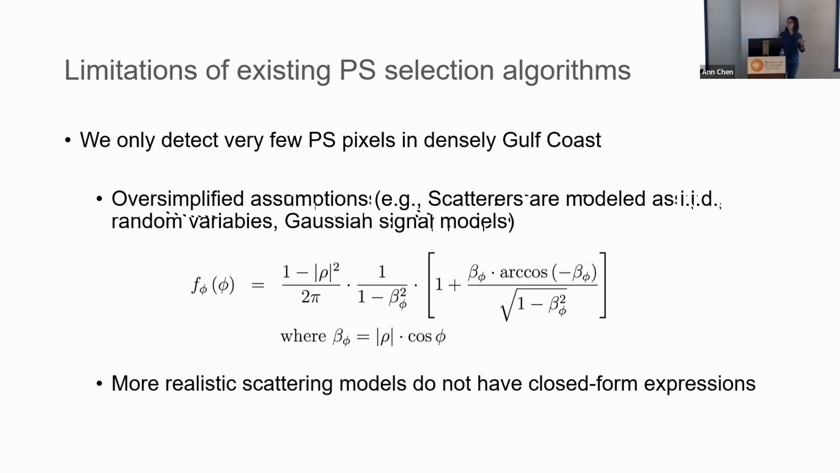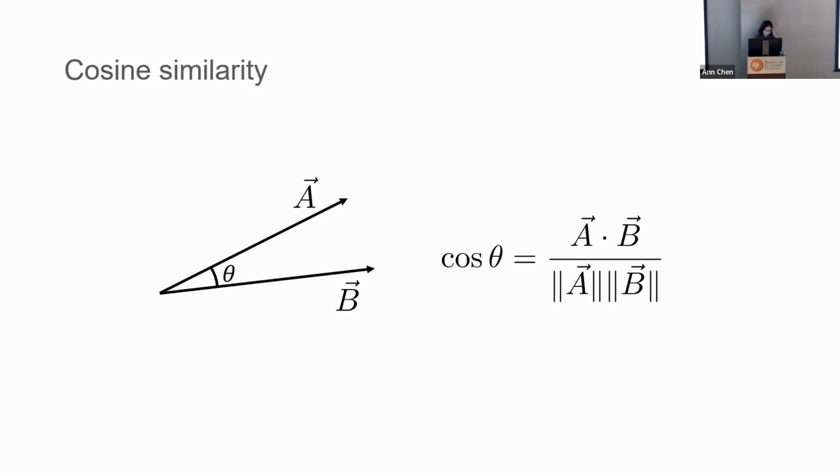And so now when people are trying to extend this theory, they start to find that a more realistic radar signal scattering model does not have a closed analytical form. So people have been stuck here for a long time. And using a lot of those existing models for persistent scatterer detection, we just don't end up having enough for the Gulf Coast for any reasonable analysis.